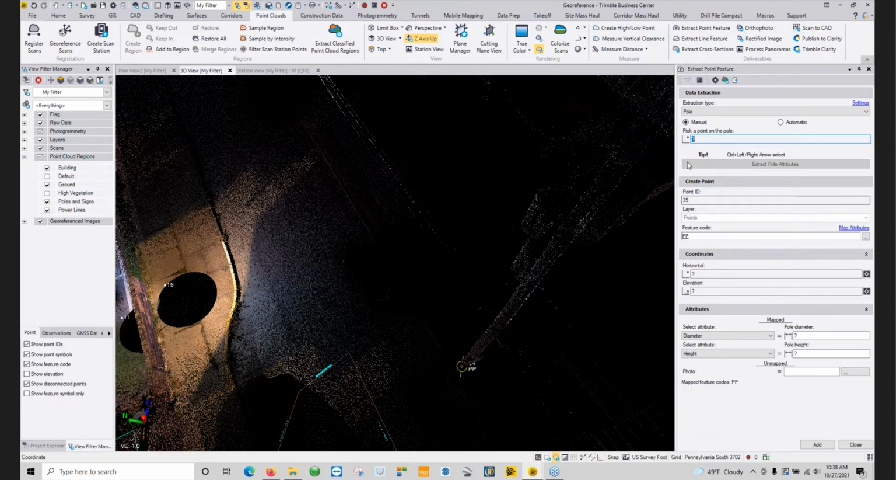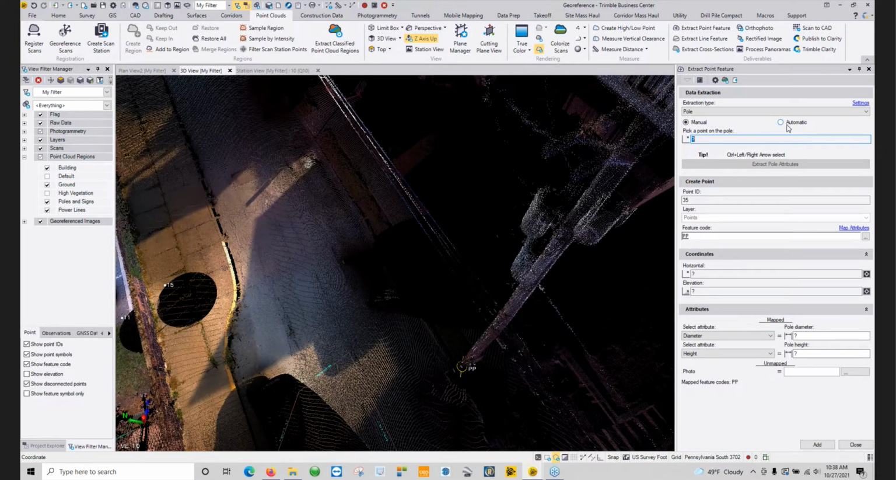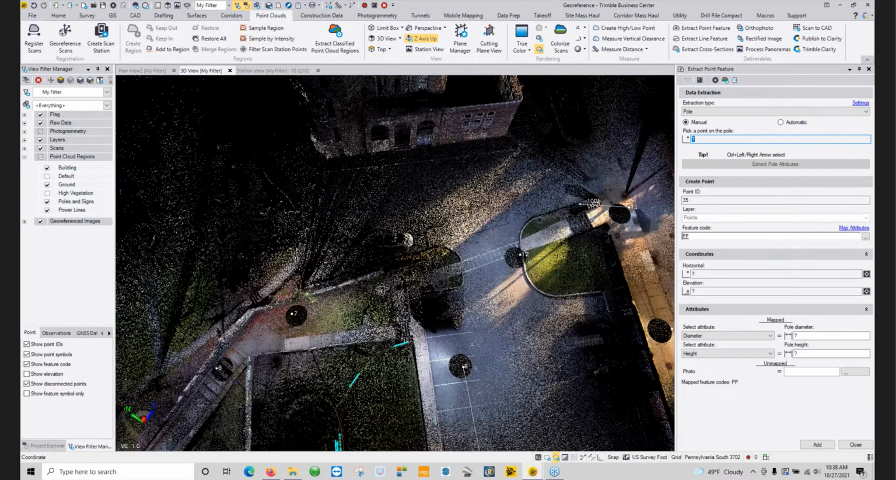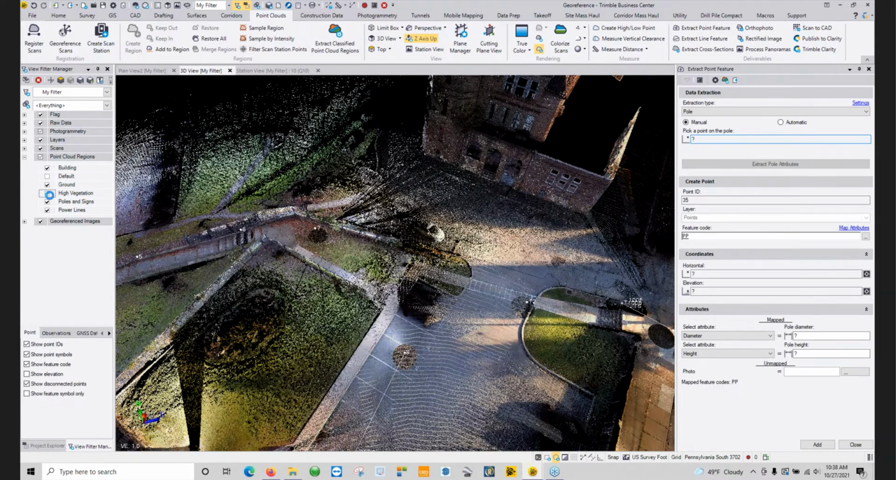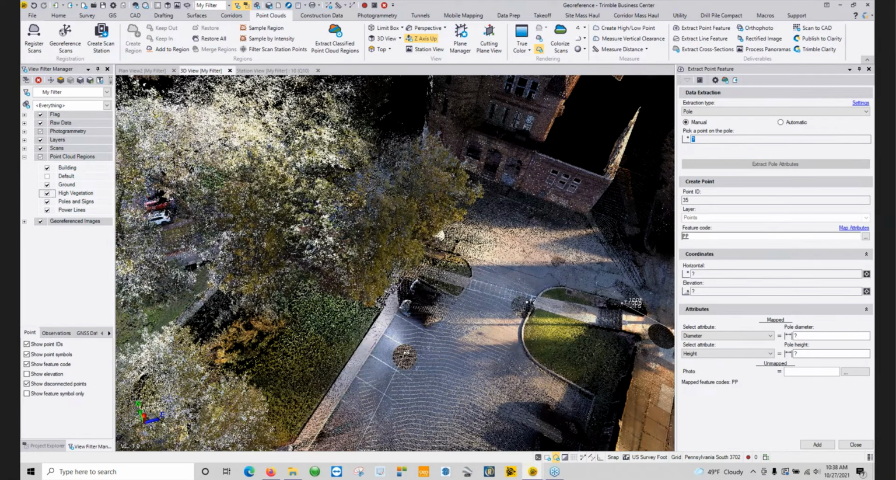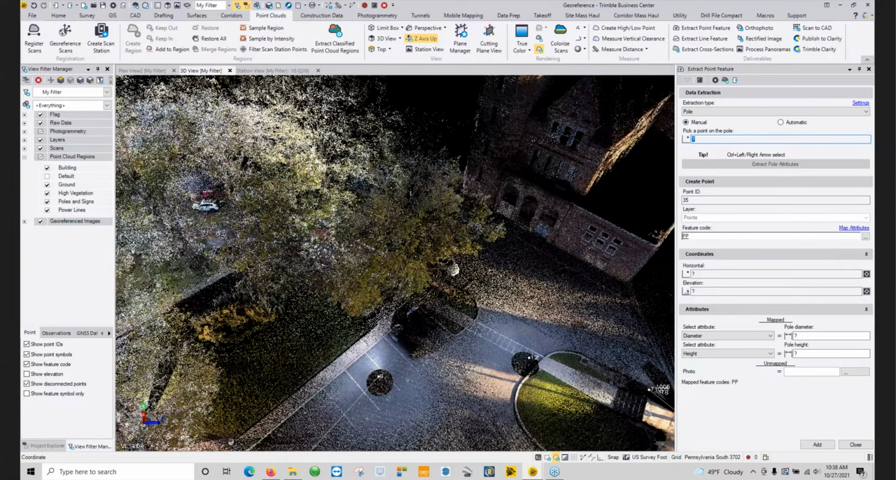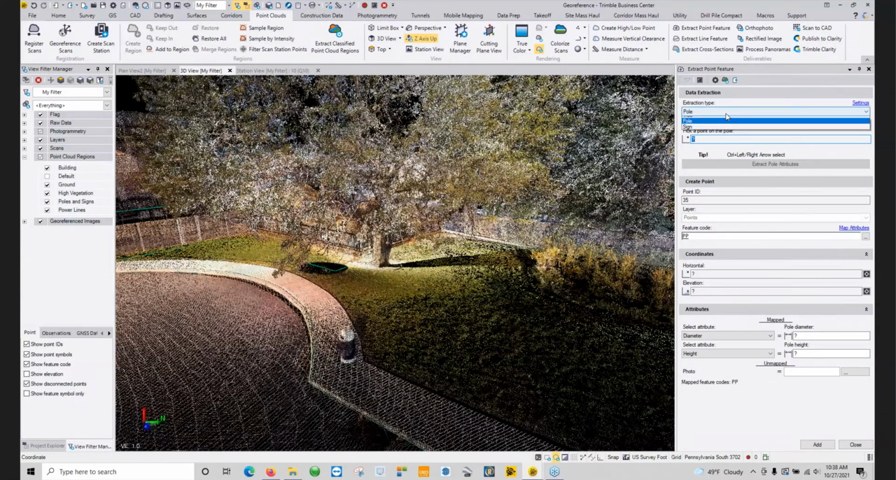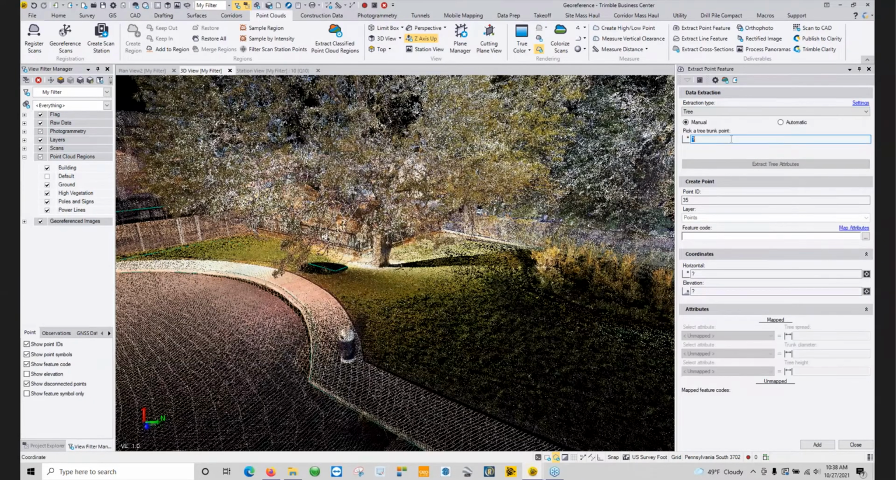Now you can do this independently, just in the manual mode, or you can click automatic, and as long as you've done your proper processing of the data, or the classification of the data, it should go pretty quickly, and it'll automatically place all these things for you. Same thing with trees. So if you have a particular tree, and if I turn my high vegetation on, there's an option inside of there to switch from power poles to trees. So here's one that's sitting here kind of on its own. We can change this over to that and click on the tree, extract the tree attributes.